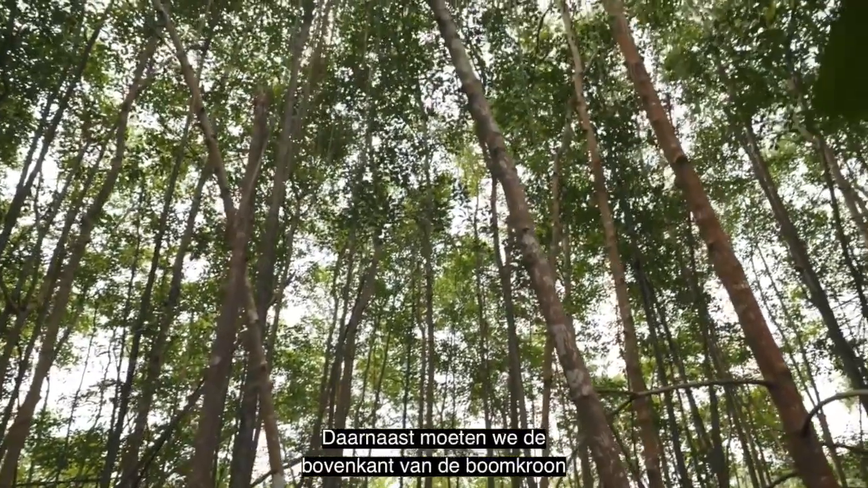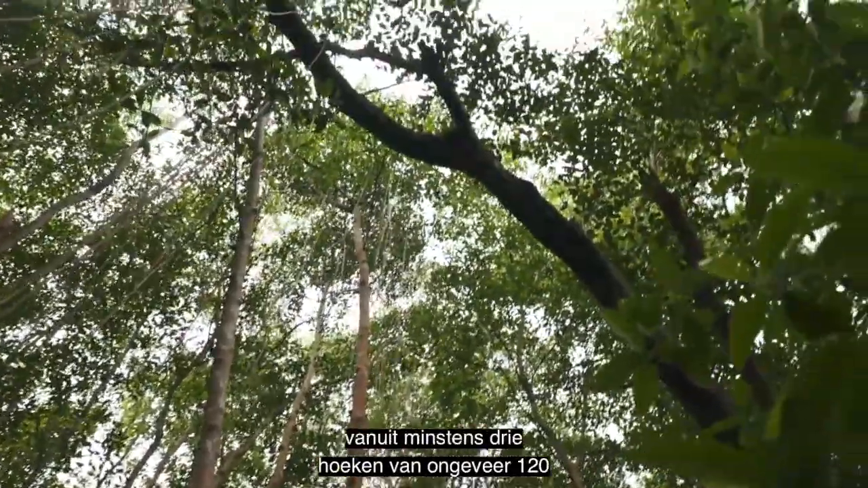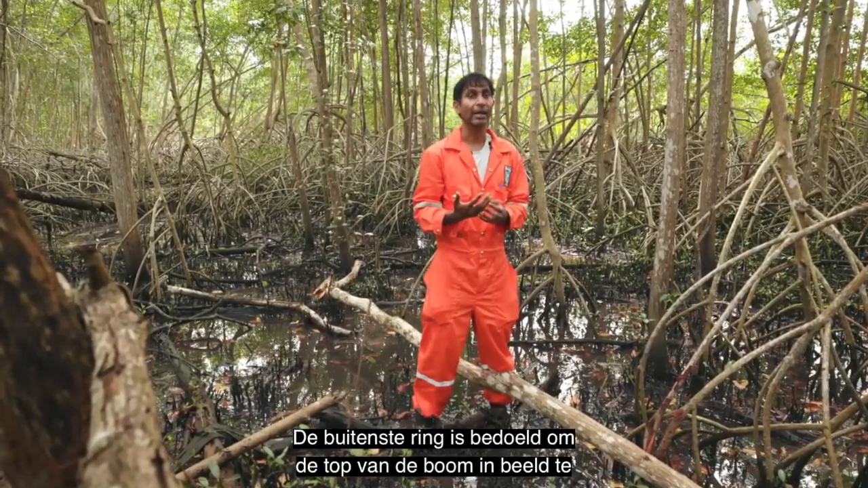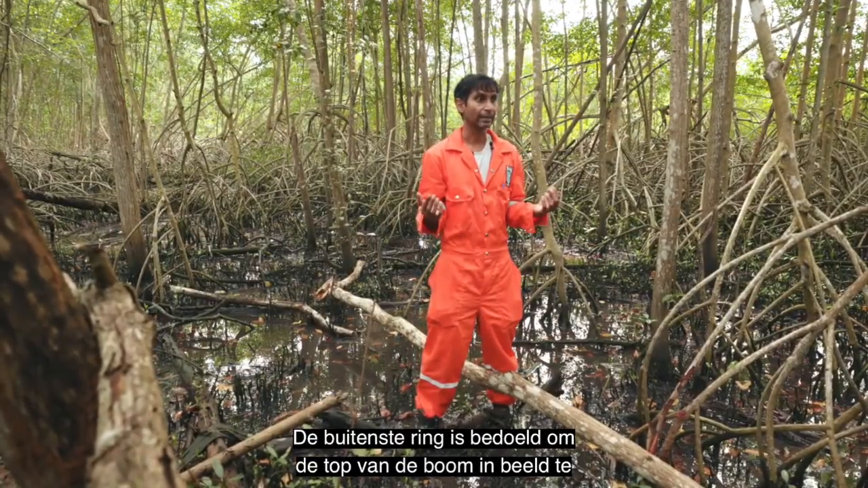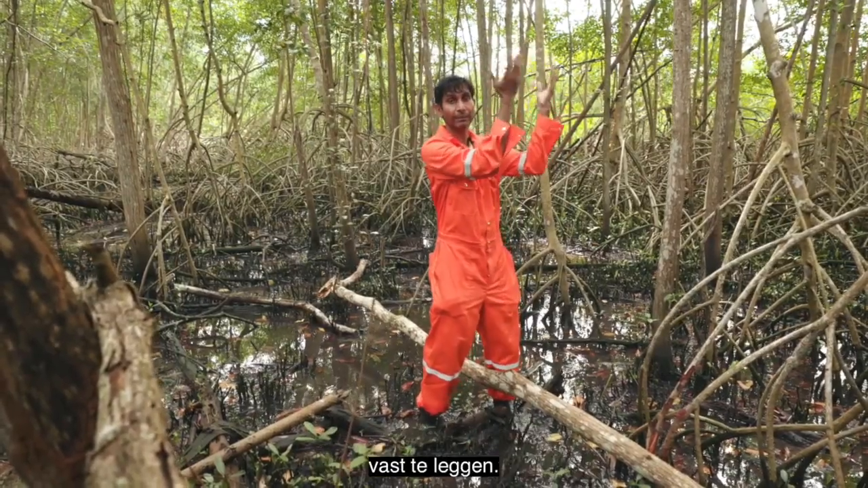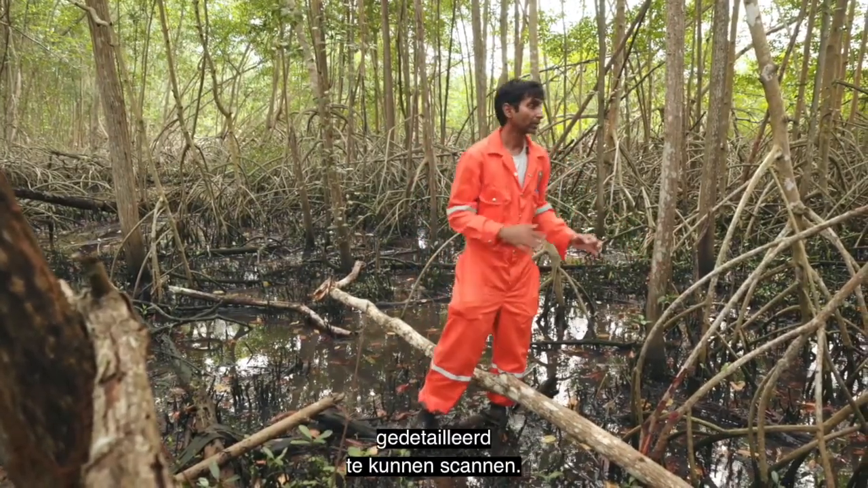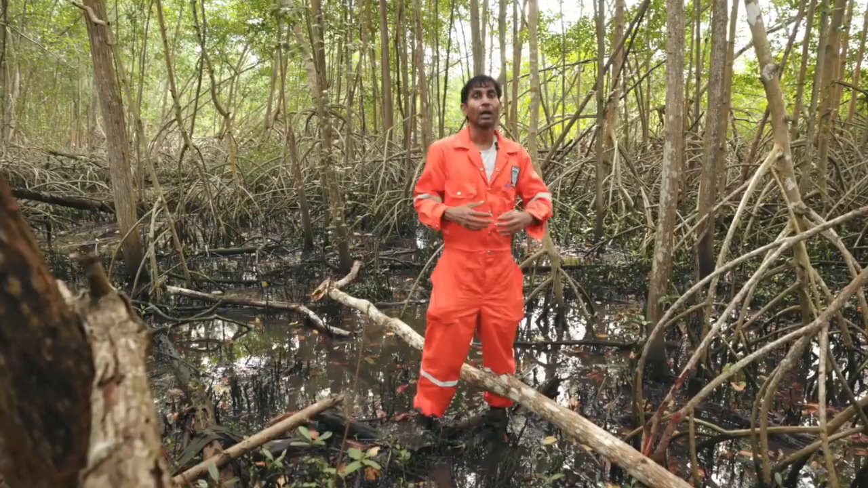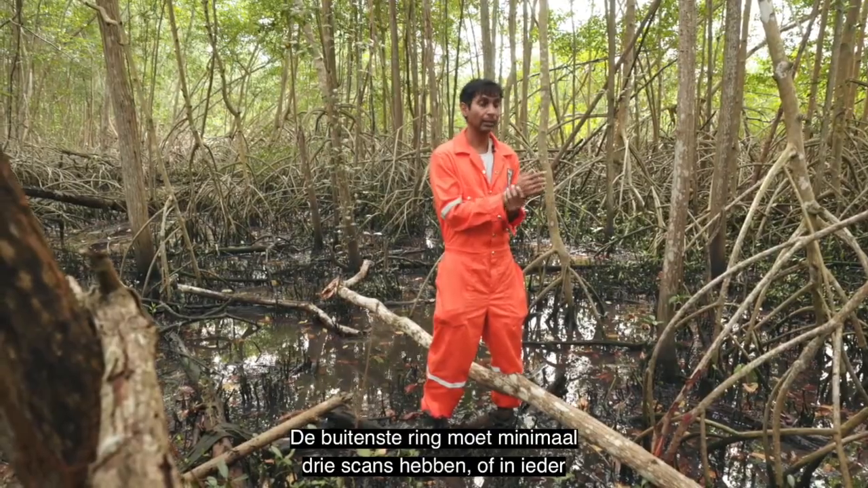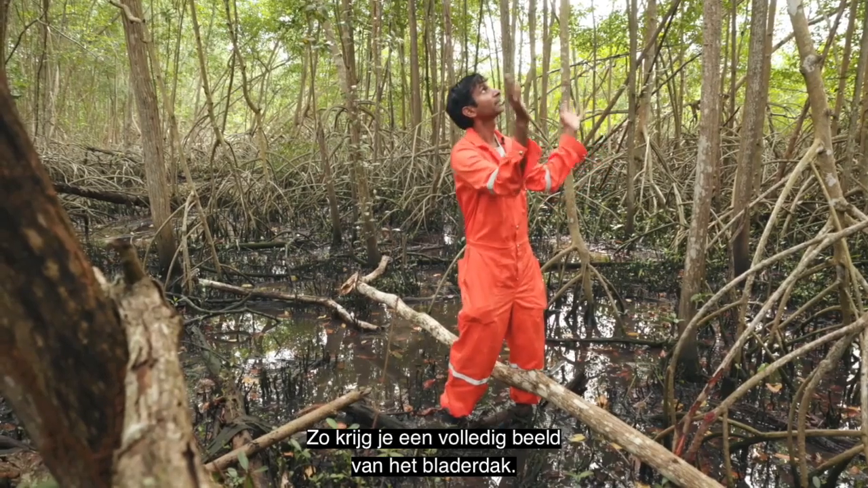Additionally, we have to be able to see the top of the canopy from at least 3 angles at roughly 120 degrees. So the way that we do the scanning, there are 2 rings of scan. The outer ring, which is meant to focus on the top of the tree, get the canopy and branches characterization, and an inner ring, which focuses on the roots in order to capture them in great detail. So our outer ring has to have at least 3 scans at 120 degree angles. That's so that you get complete characterization of the canopy.